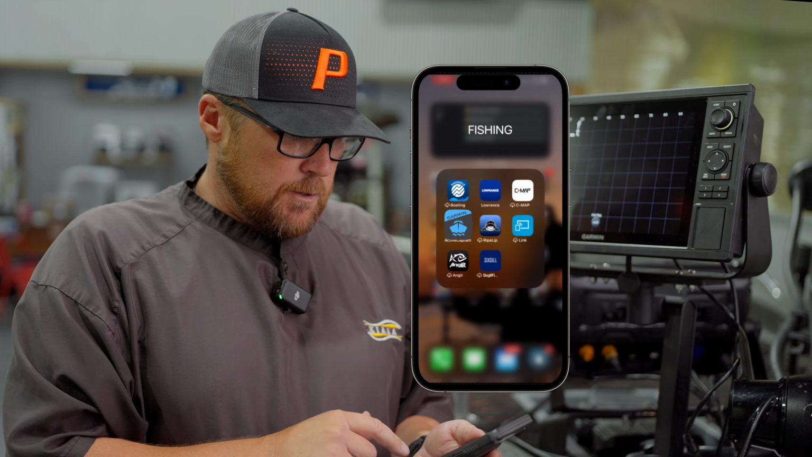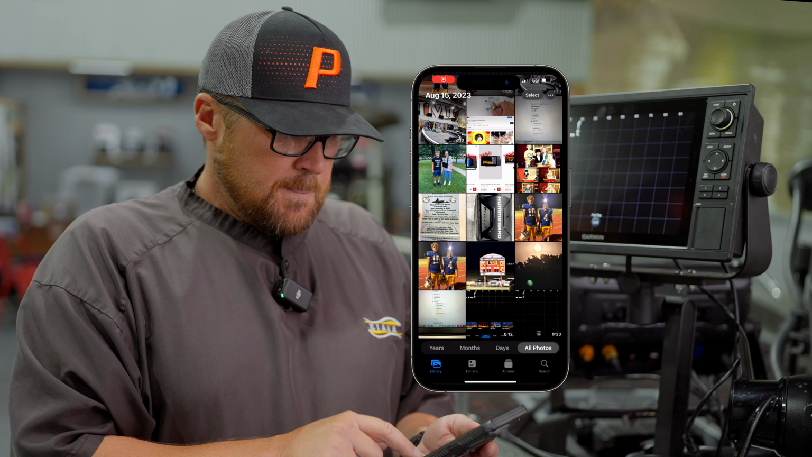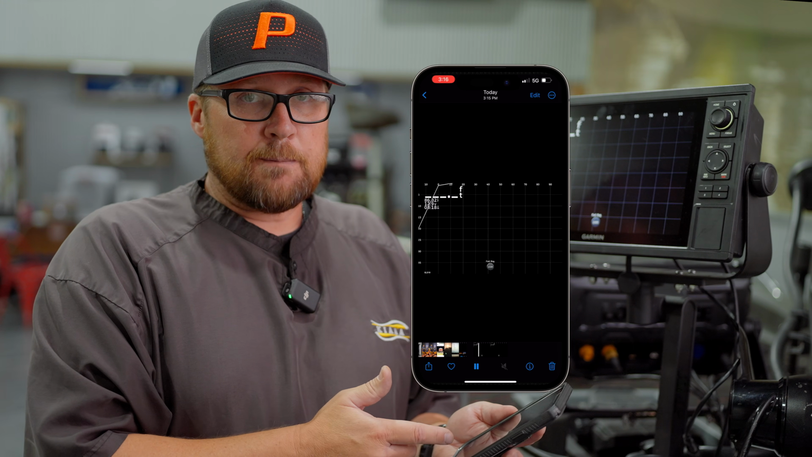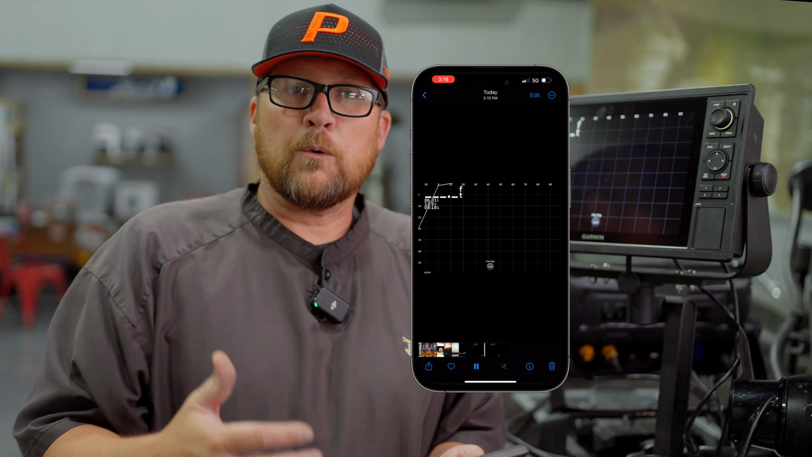So now I can go back in on my phone, go to my photos, and now you can see that recording right there, playing at the bottom. Obviously, we're not seeing anything change, but if you were out on the water, then you could review that footage and show other people what fish look like, again, a teaching moment. There are a lot of things you could do with this.